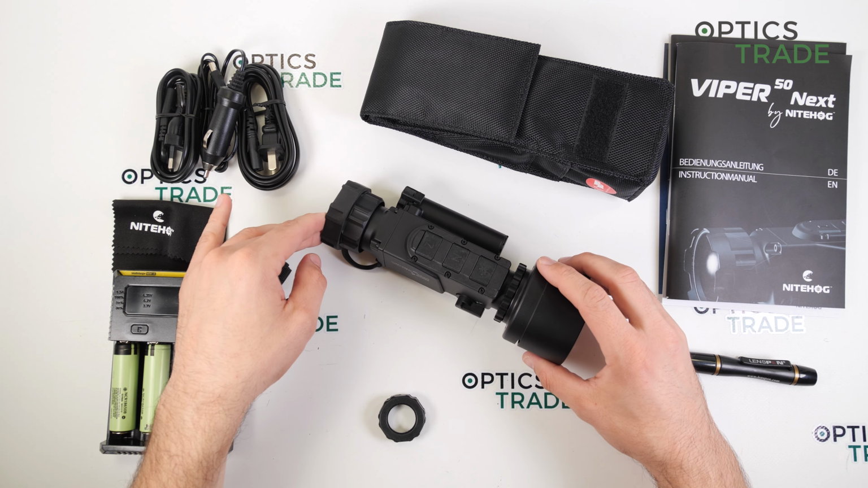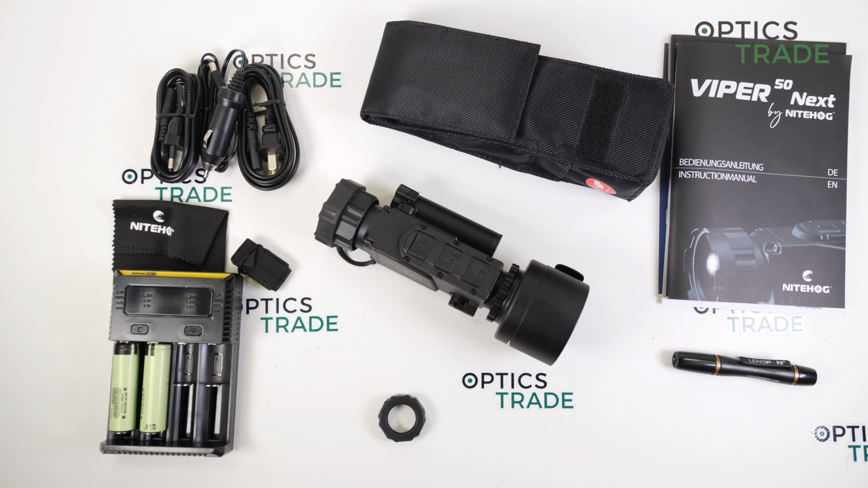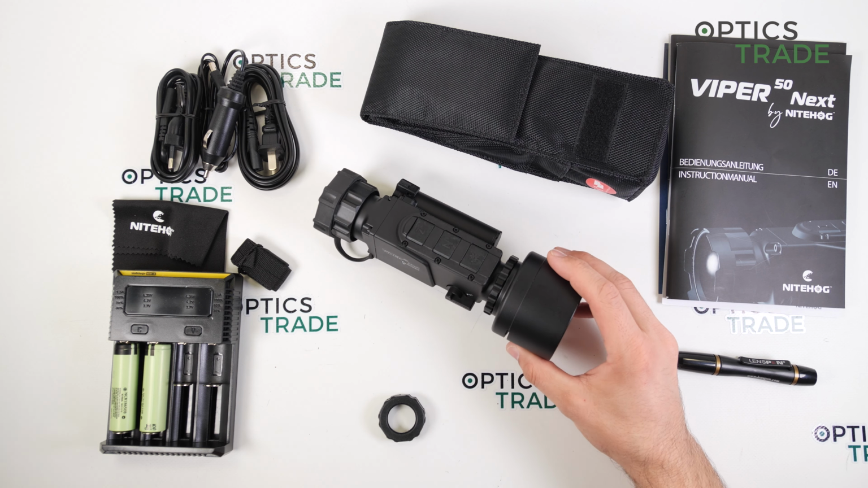Okay, now for the negative sides, in my opinion. First of all, the small field of view, which is much smaller than some other devices, but all of those other devices are also more expensive, so it is not as bad in my opinion. Then the video capability.